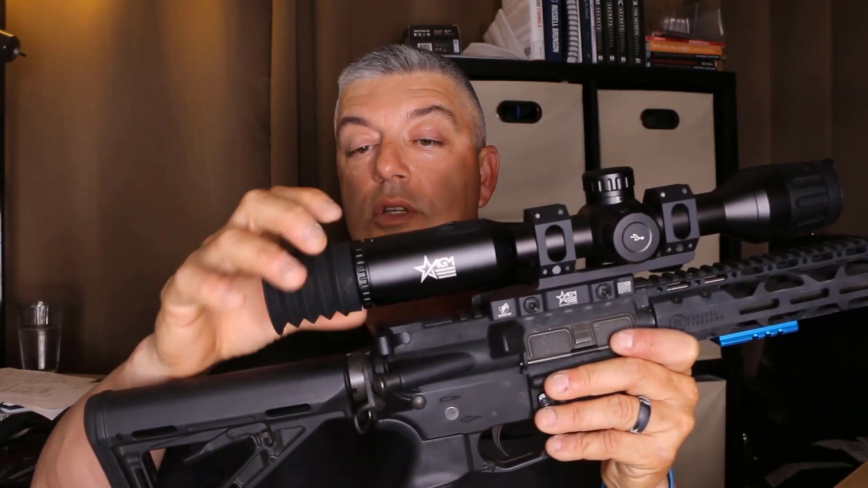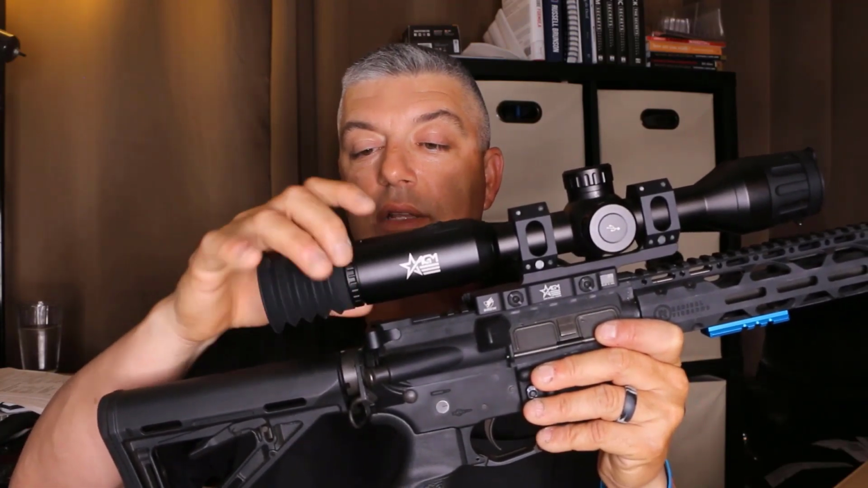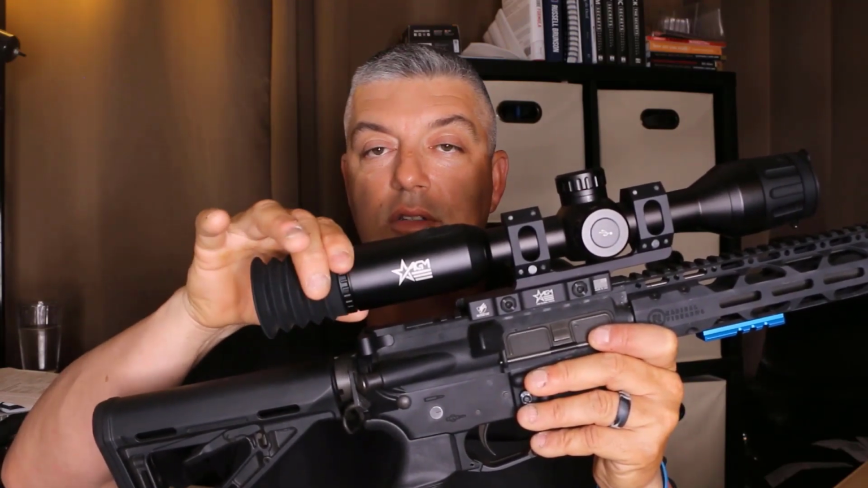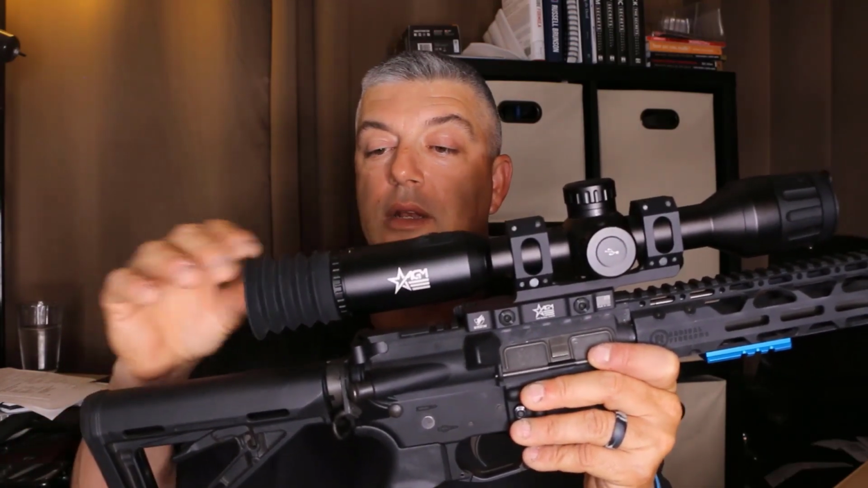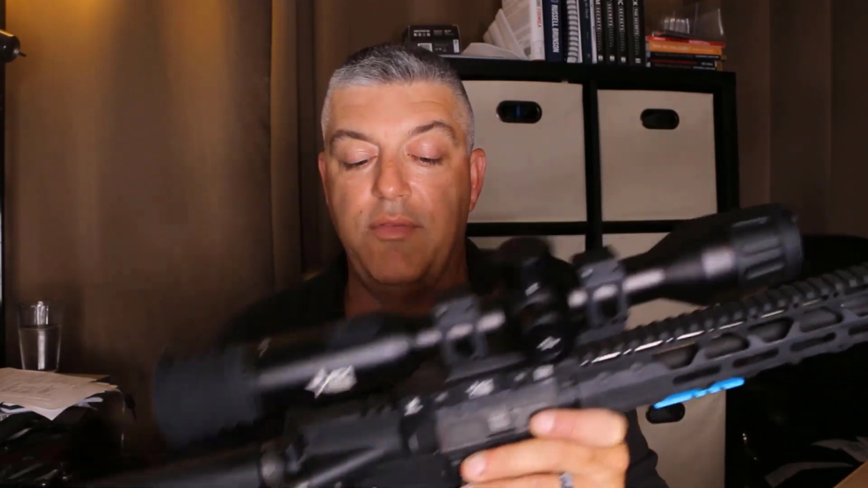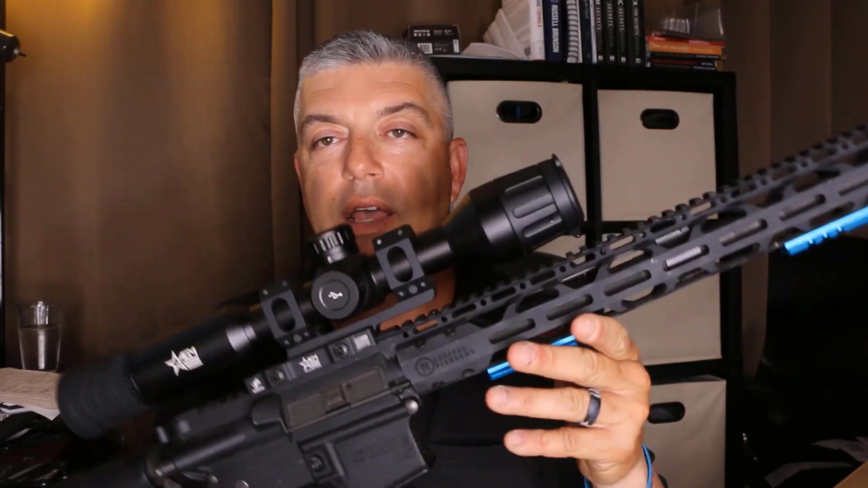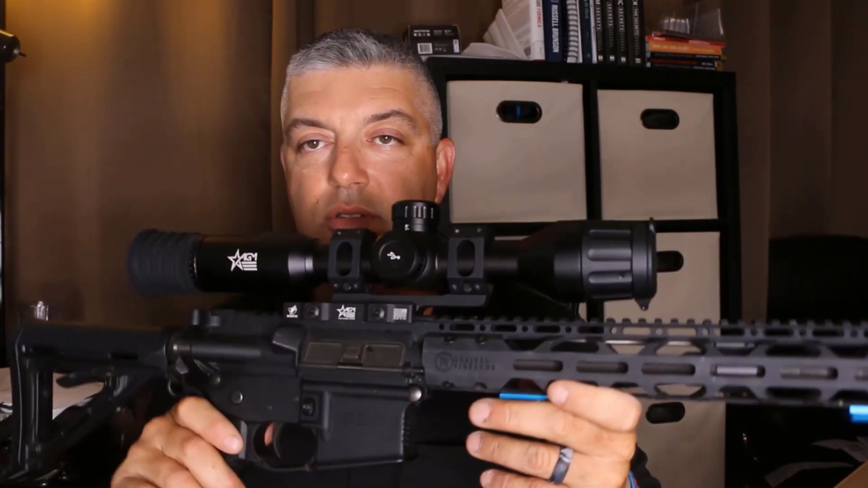It just unscrews, which is kind of cool, because the ones that just slide on sometimes fall off in the field and you lose them, but this one unscrews, so it's pretty well made. But it does fog up sometimes, and I think just a small hole could probably fix that. Other than that, that's really it as far as the dislikes go. There's really not much to dislike about this thing. It's just a really good scope for the price.